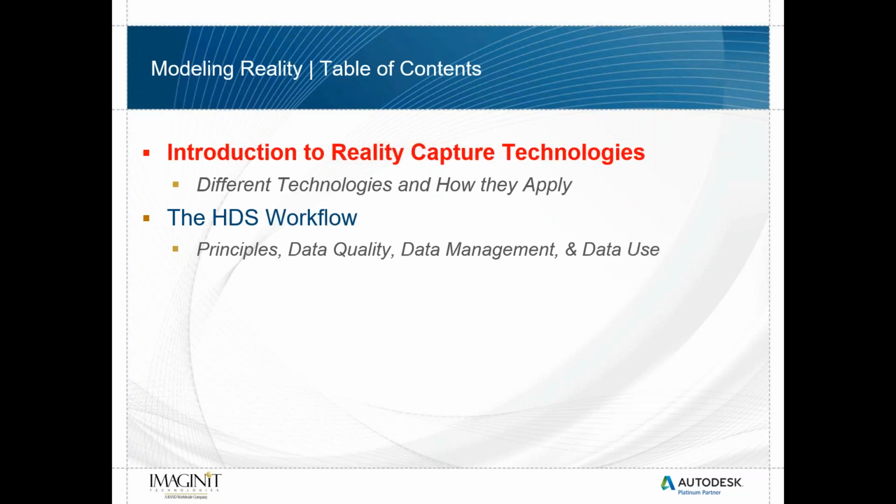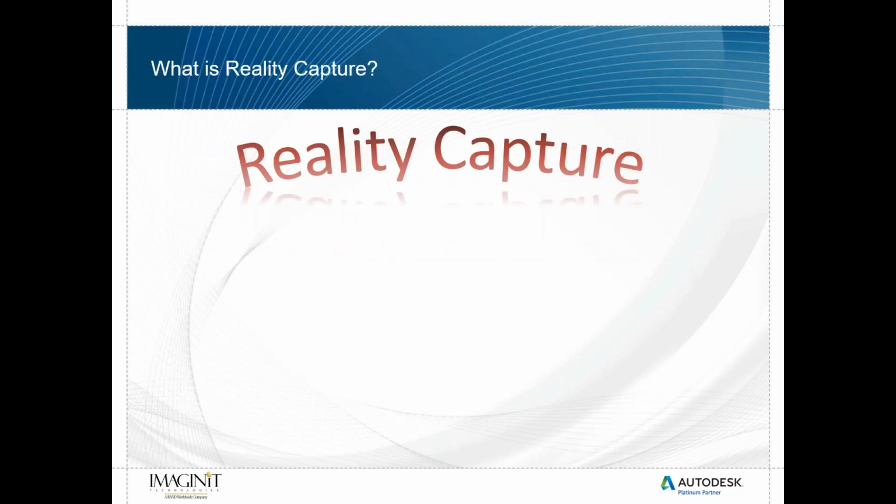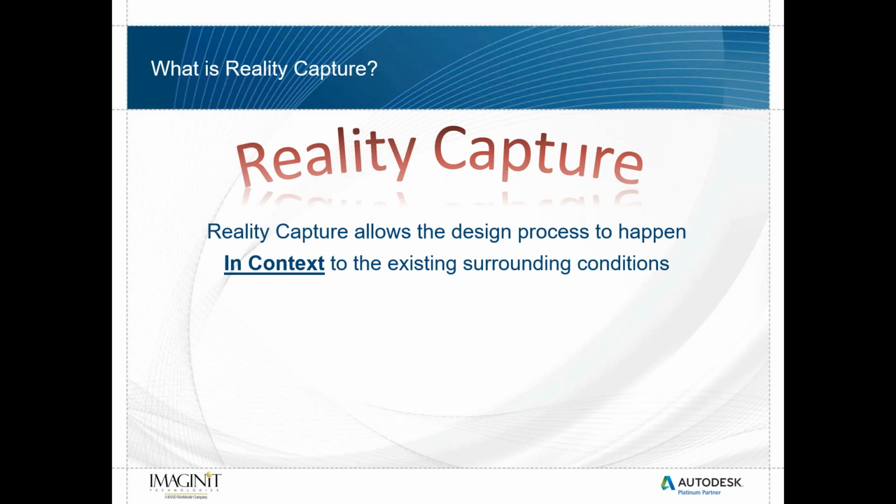So getting started with an introduction to reality capture technologies, first I want people to understand what reality capture is, right? So reality capture allows the design process to happen in context, meaning you're able to see what's actually out there, not a bunch of just points on a page, right? And we're able to immerse ourselves in the existing surrounding conditions. So then the question becomes, how do we collect this reality data, right?